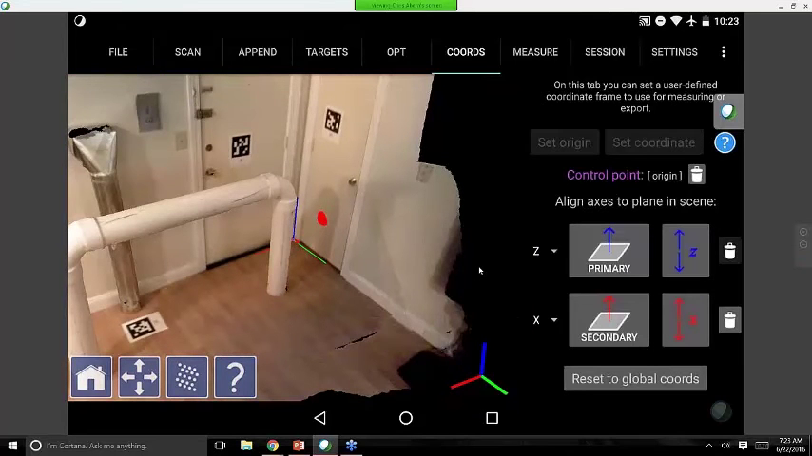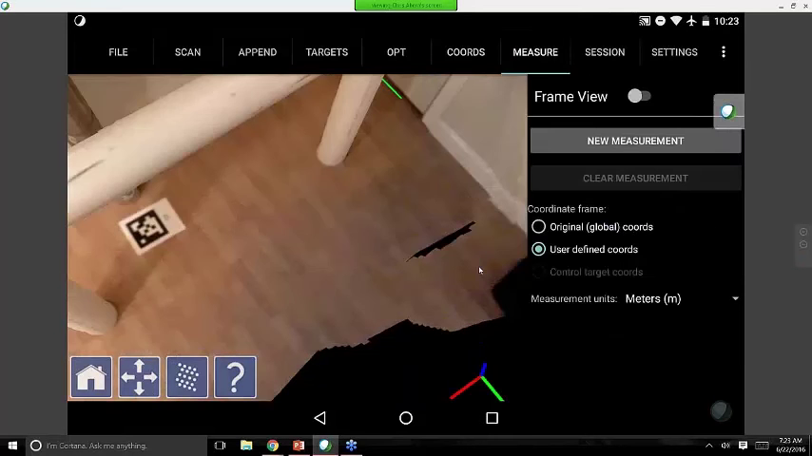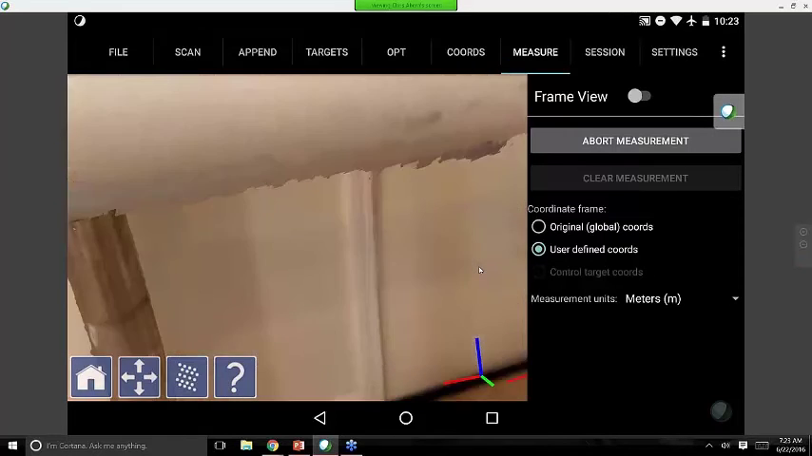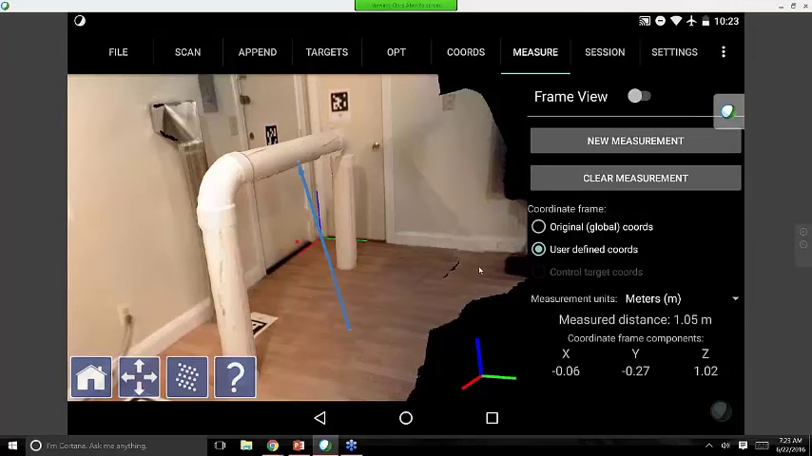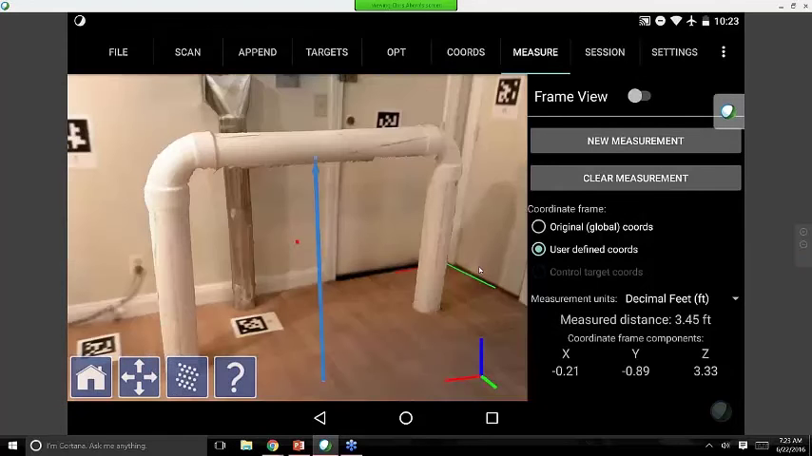So even here within point3D, if I want to get a quick clearance on this sample, I can do New Measurement, and then tap the floor, and then tap under the pipe. So I can do that again and tap it a little bit more accurately to get truly underneath it. But what I got here is not only my point-to-point 3D distance, but I also got my X, Y, and Z, so 3.33 feet from floor to pipe, or at least to where I tapped it. So that covers a lot of what you can do within point3D.